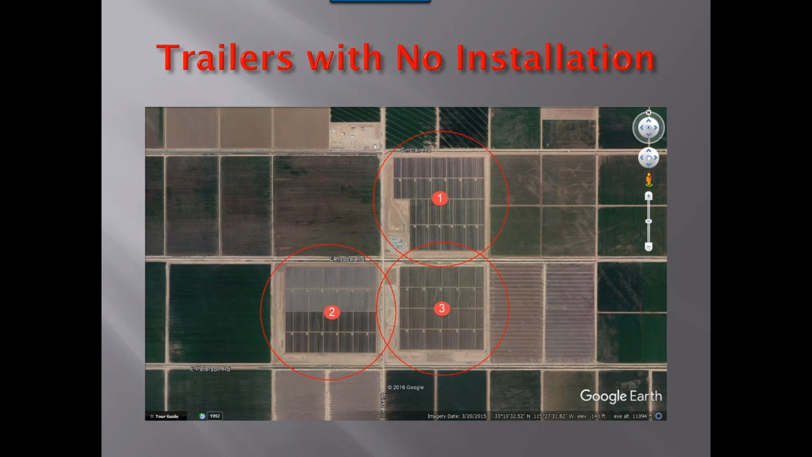So to trench for all of those 24 cameras, we've done estimates that show that the trenching alone was going to be close to $30,000 per square area for this solar field. So you'd be talking almost $100,000 or more of trenching to make sure you had everything put together for these 24 cameras.